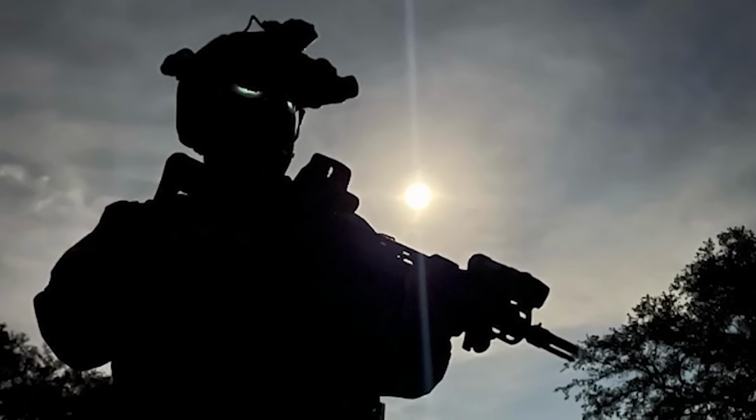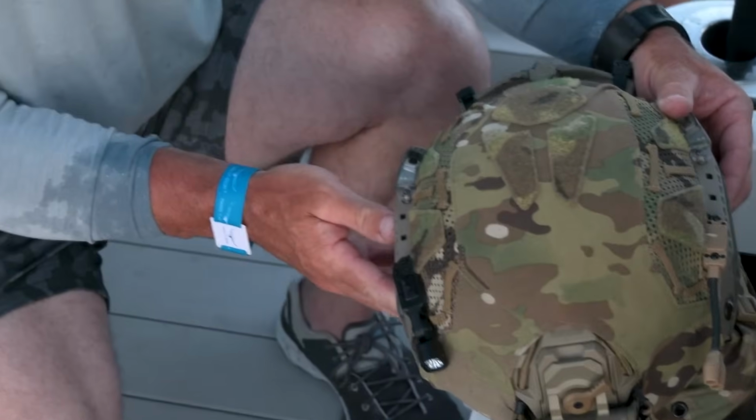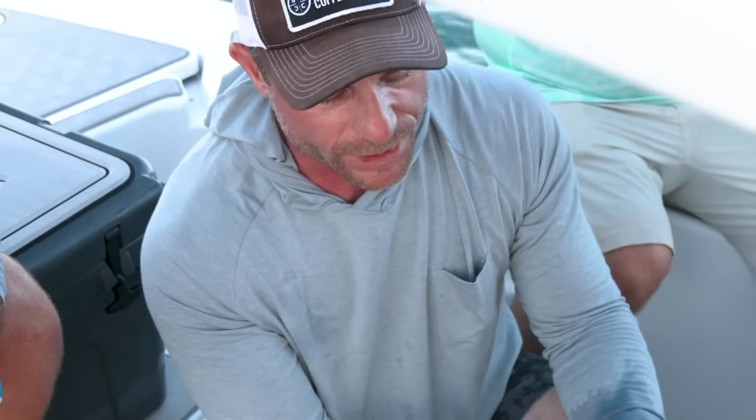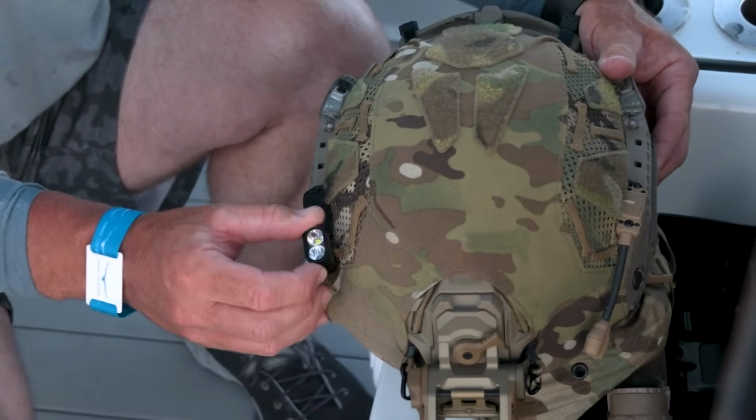And with my background, the night vision, everything I've done, we pretty much only work at night. It just clicked, and I pitched to Tom, hey, what about going out there with night vision? I have a solution for this. We can go out there and we can fish at night. We can target them, we can go after them at night. That is what I do. And it immediately was like, yes, let's do this.